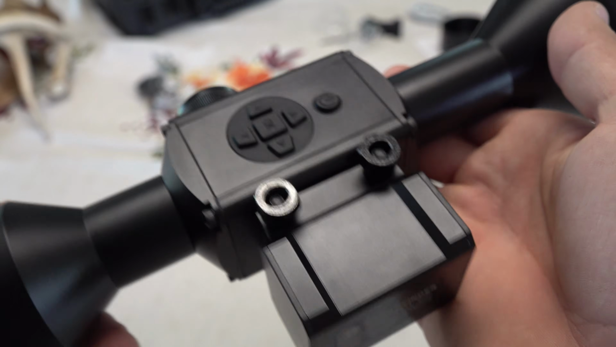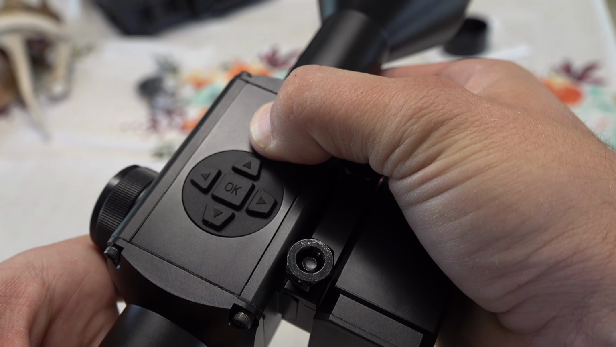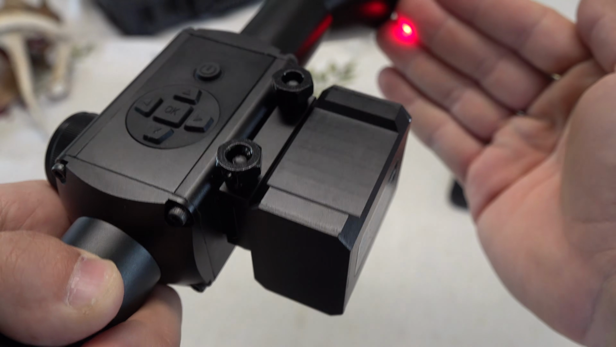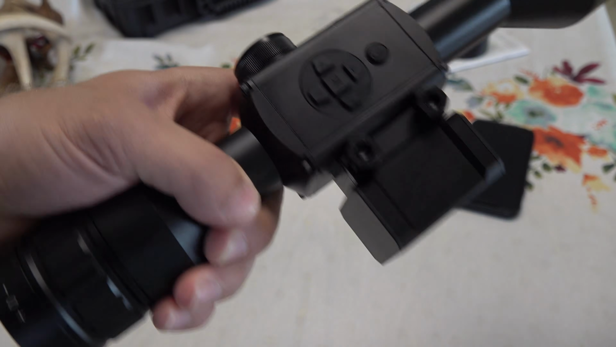I wanted to give you guys a close-up look here of the settings. To turn on, you just press and hold the power button for 5 seconds. And you see the laser comes on. And you can see the scope turned on in there. It's kind of hard to get this focused correctly so you guys can see it, but you can see it enough that the screen is on inside the device.